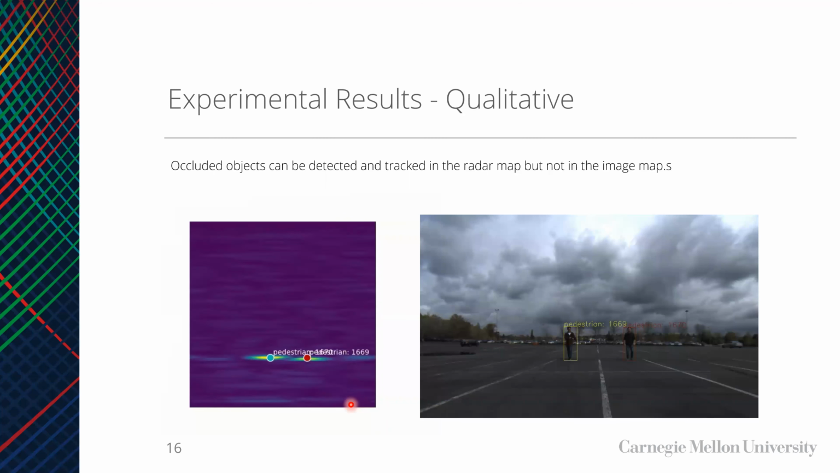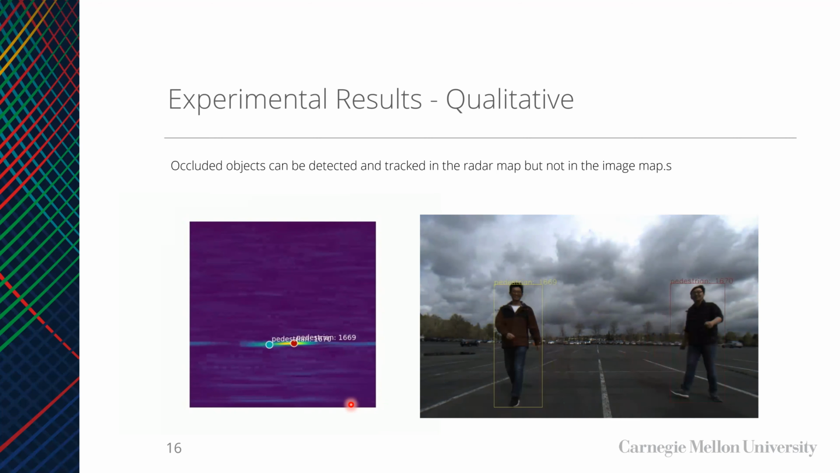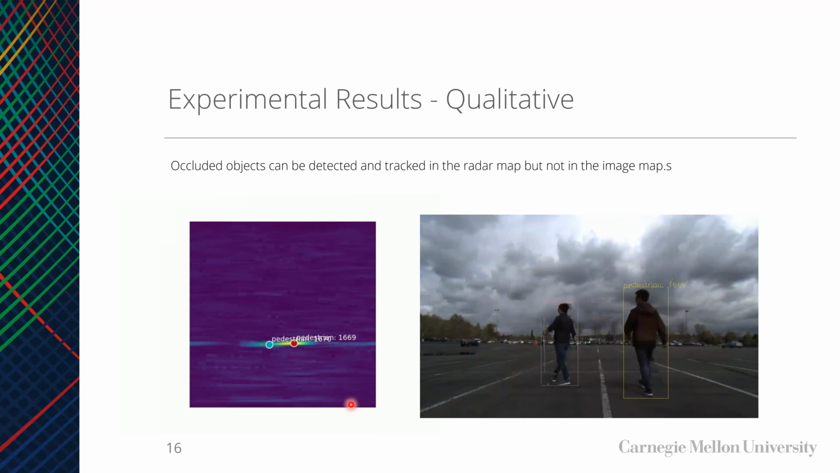We further compare the radar detection and tracking results with the image detection and tracking results qualitatively. As we can see from the two videos, two people are walking around and one occludes the other in certain frames. When tracking with the camera, it is easy to lose track of objects when occlusions occur. But when using the radar maps, they can be continuously tracked.